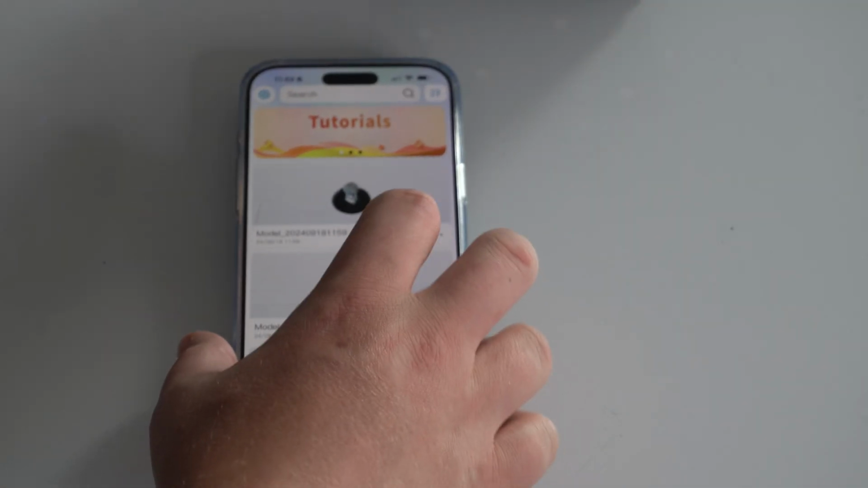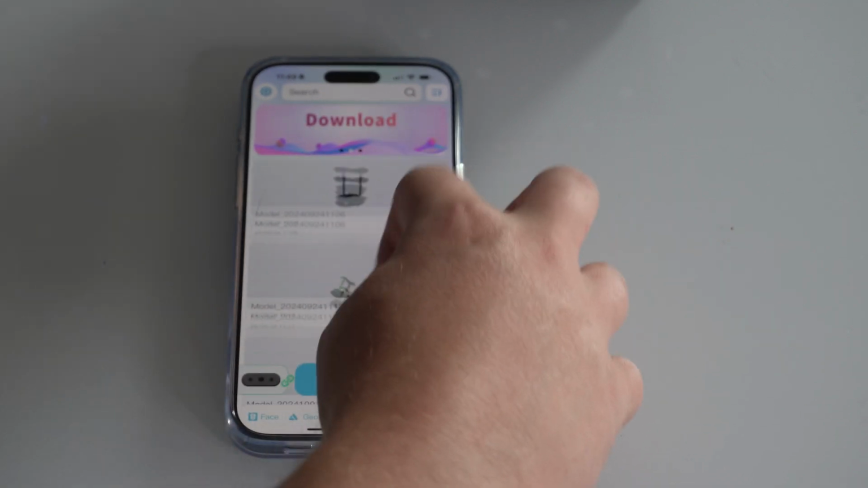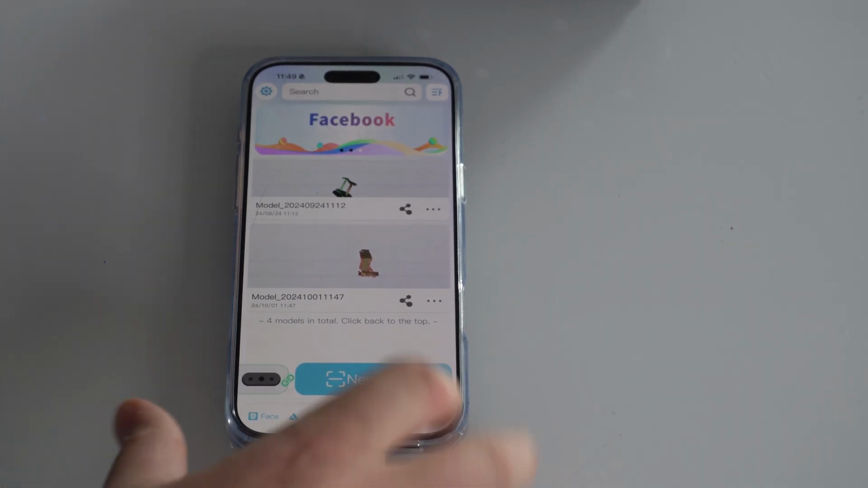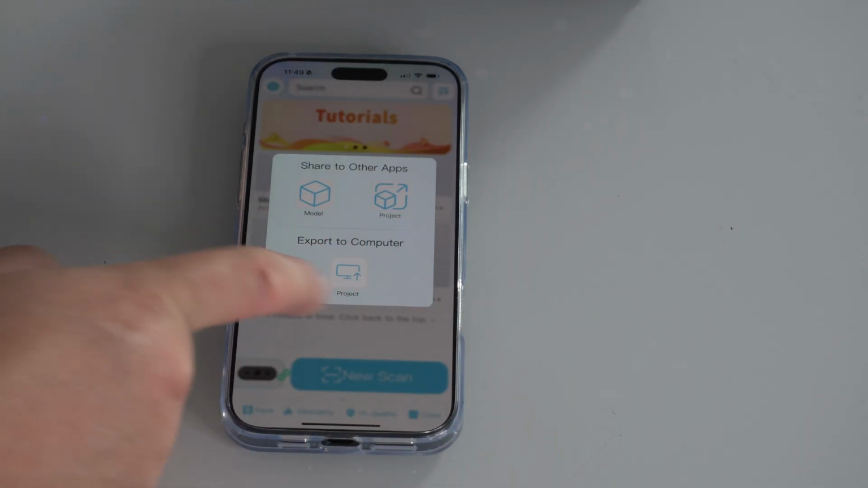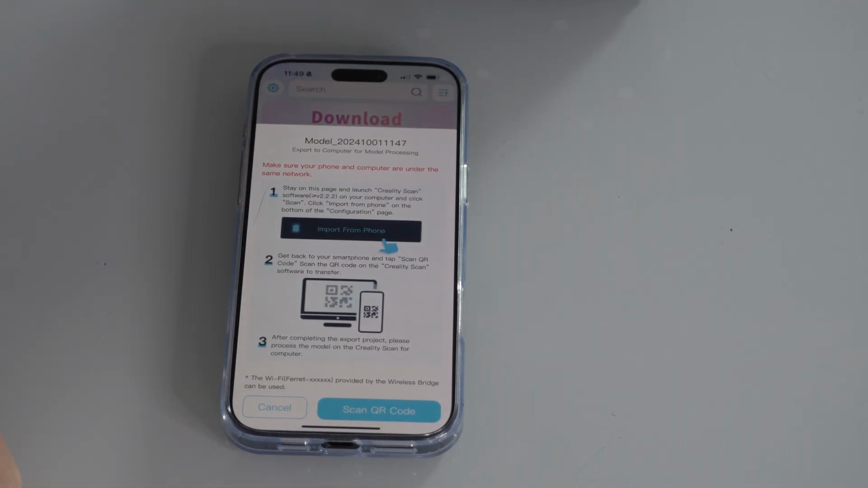And then from there, I would upload this to the computer. So on the computer, you'd have it set to import, and then you would just click this icon here, and then export to computer the entire project, and then you'll scan the QR code on the computer, and it will sync over, and it doesn't take very long to do it. So without going into too many details on actually using the scanner, that's how you'd use the mobile app.